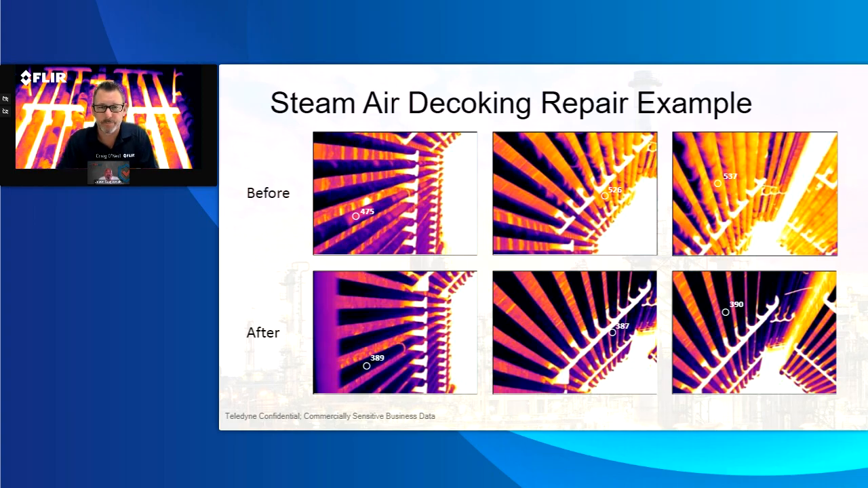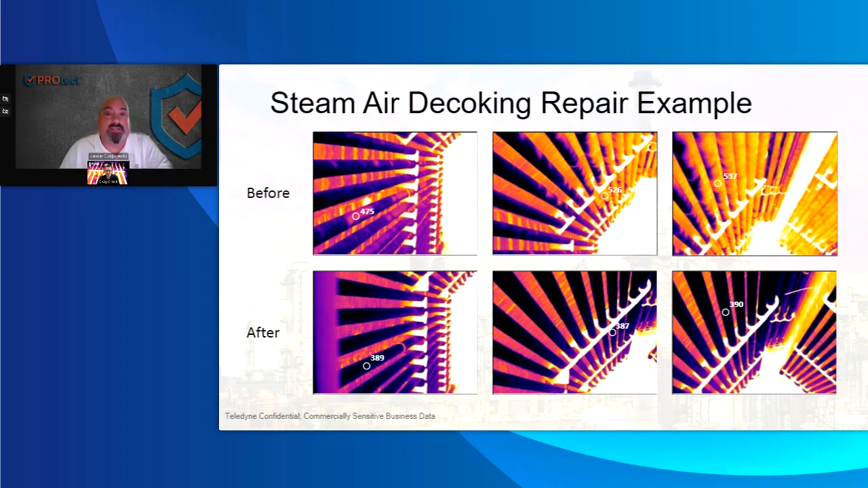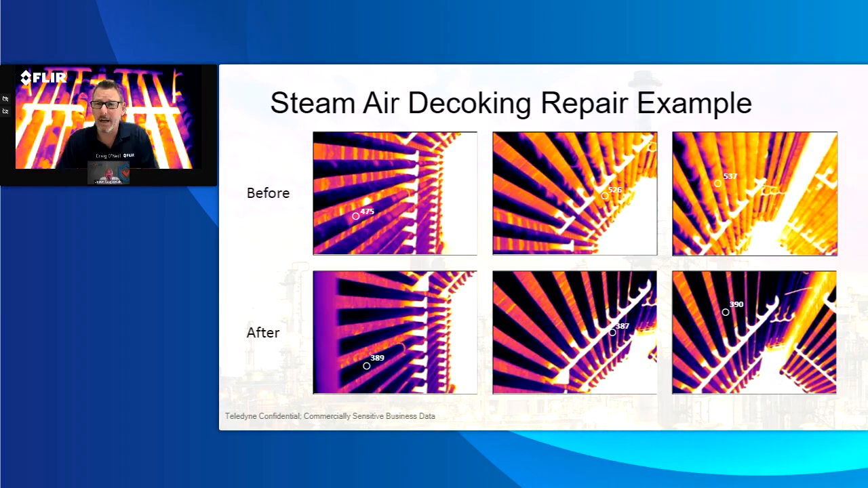Excellent. Yeah, definitely. We talked about this. That's an excellent representation of a good steam air decoking. And now you notice that the temperatures aren't all over the map like they were before. And when you get something within 10, 15 degrees, you're on the money and you did it right. Yeah, and again, not just for preventative maintenance or for inspection, also for QA, right? To make sure the process works well, cameras can be really good.